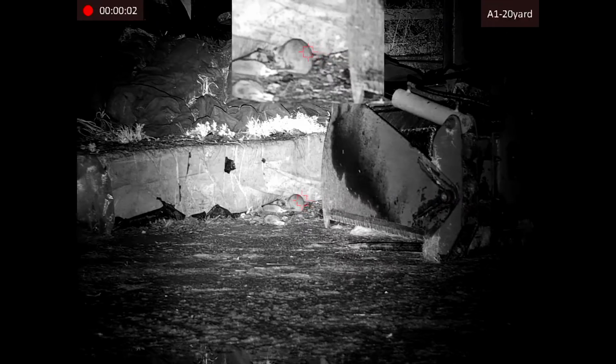This thing is unreal. For the size of the unit it is, with the onboard IR and the range in twilight mode, it was crystal clear around the farmyard. Amazing little machine.